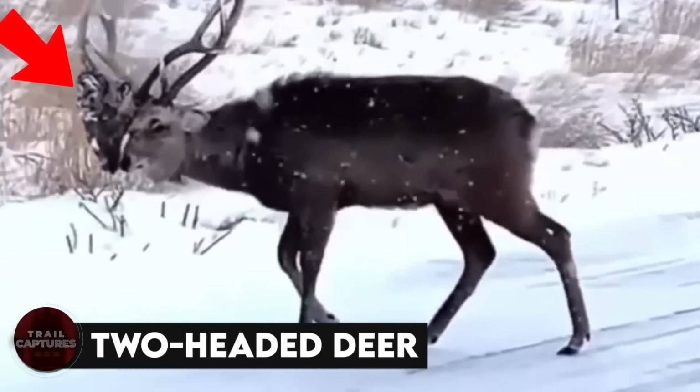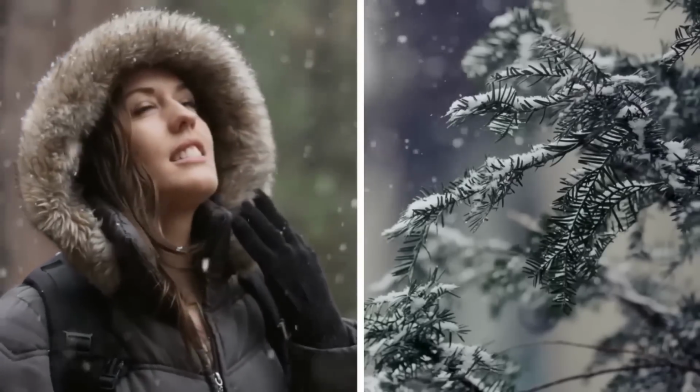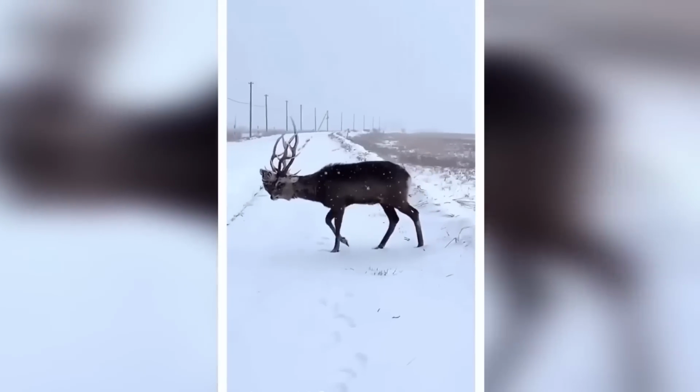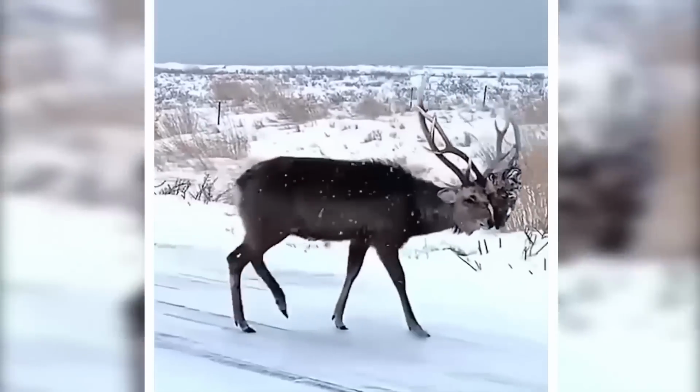Two-headed deer. With each step forward, we inch closer to the edge of nature. Prepare yourself to witness the extraordinary sight captured by a trail camera. A deer with a graceful body has two heads, each with a different expression. How does this two-headed deer navigate its surroundings? Well, that's a mystery yet to be solved.